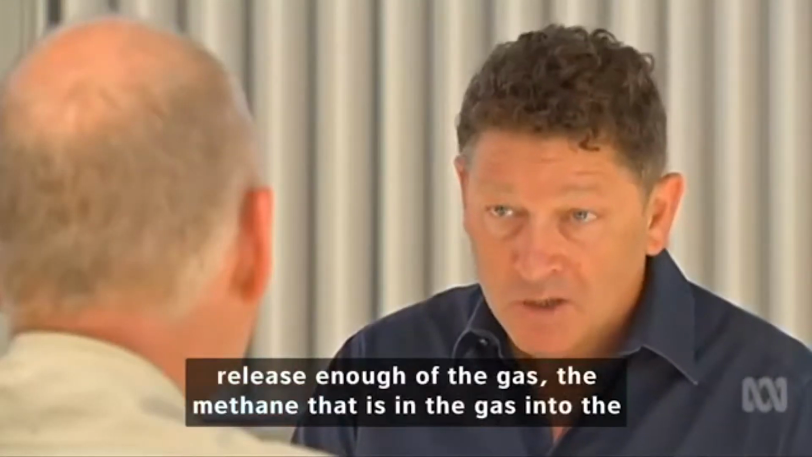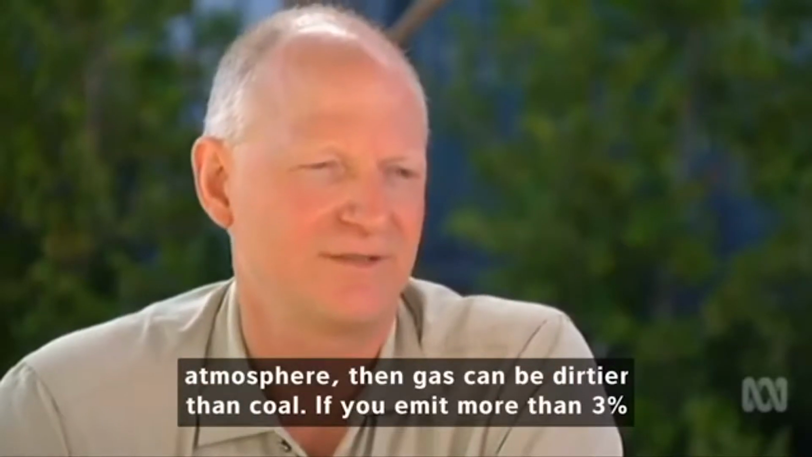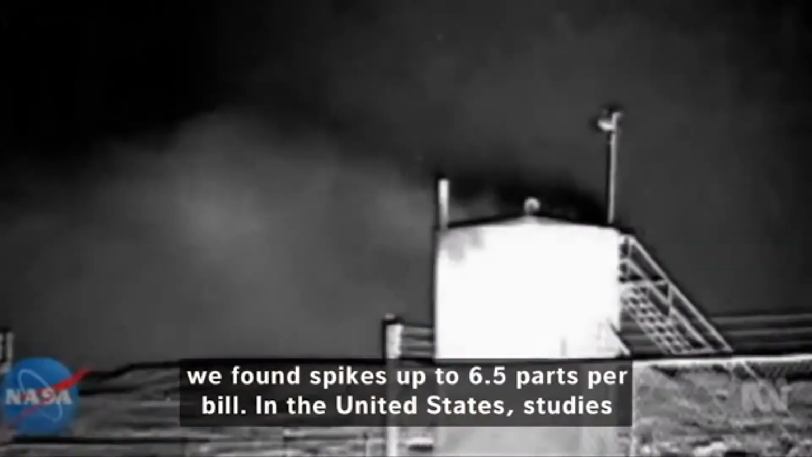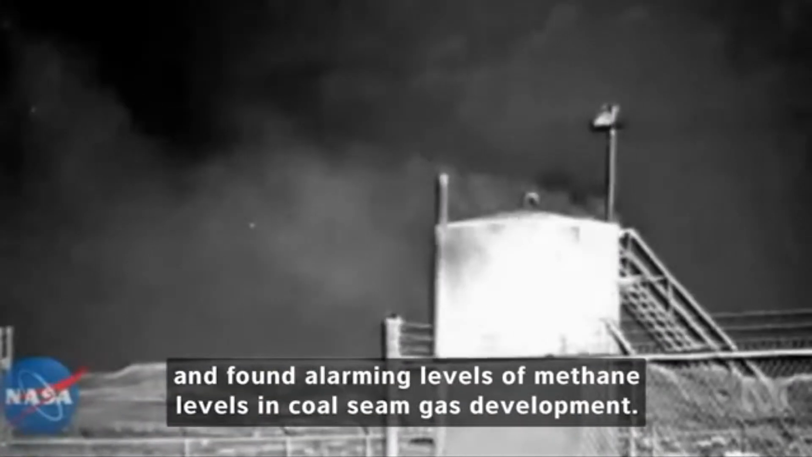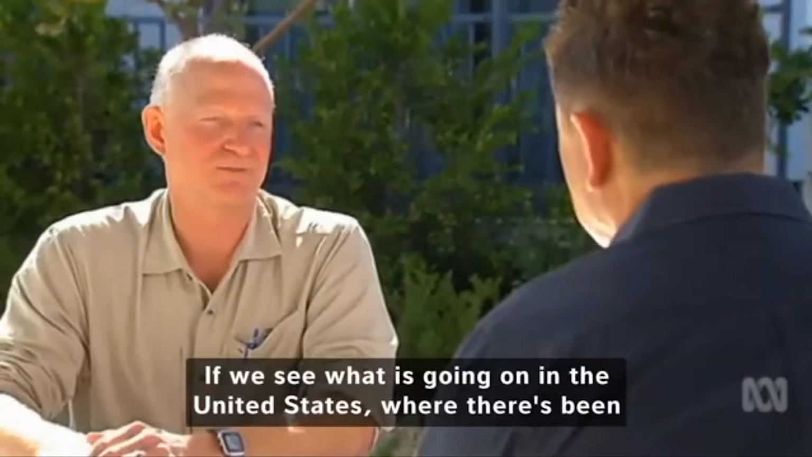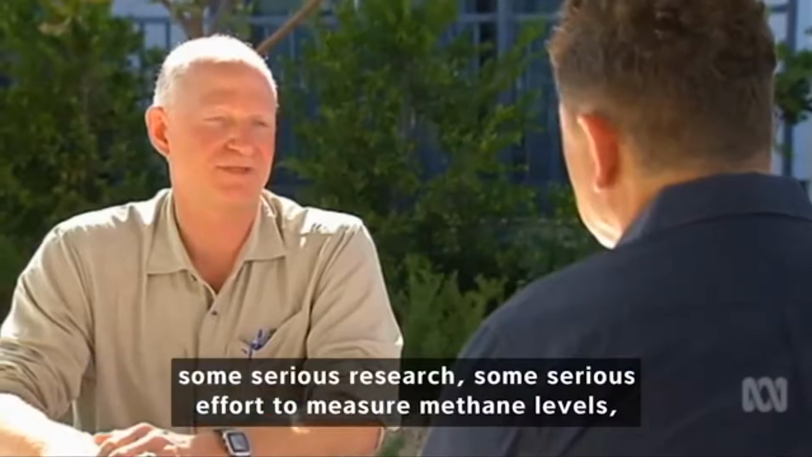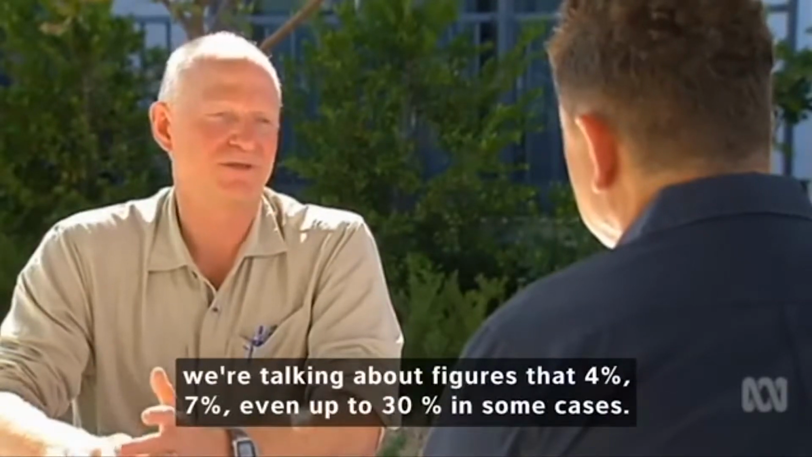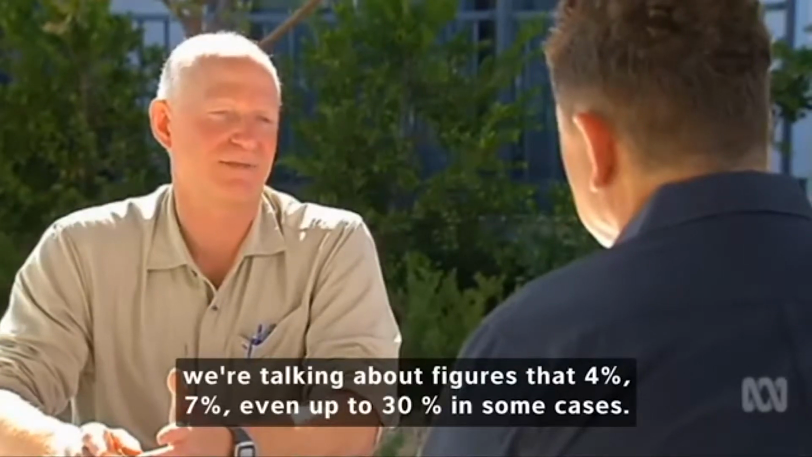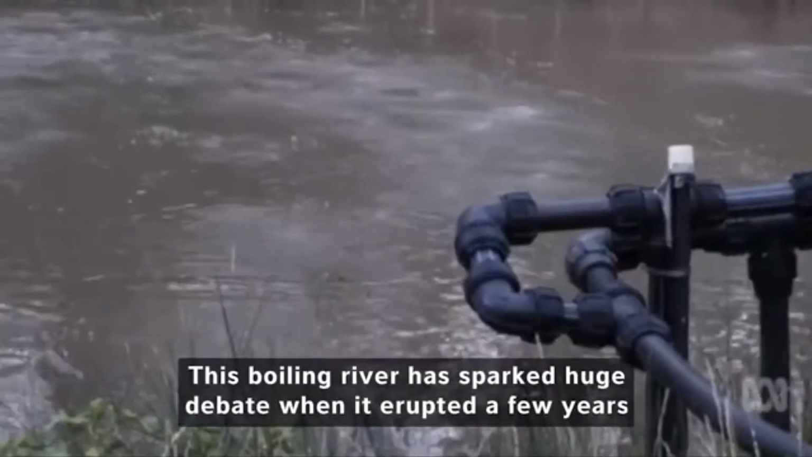dirtier than coal. Worse than coal? Absolutely. If you emit more than about 3% of it, then gas actually is worse than coal if you're making electricity. Studies have found alarming levels of methane emissions from coal seam gas development. If we see what's going on over in the United States, where there's been some serious research, some serious effort to measure methane emissions from unconventional gas production, we're talking about figures such as 4%, 7%, even up to 30% in some cases.